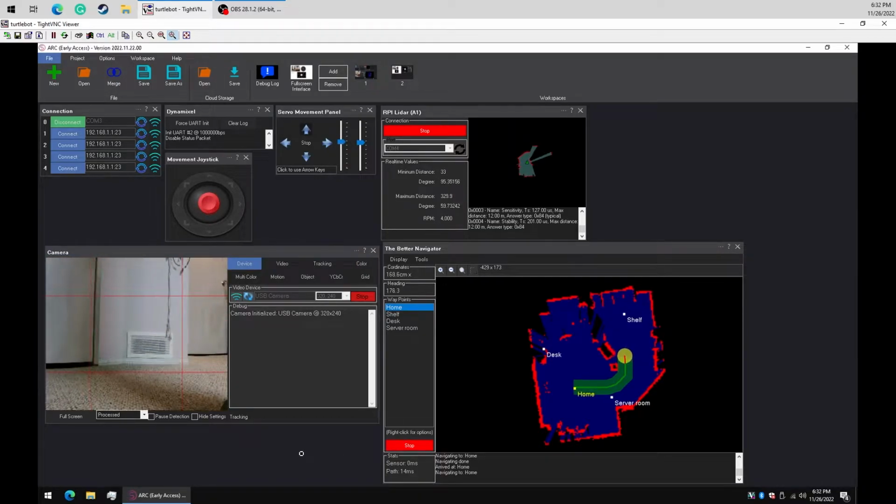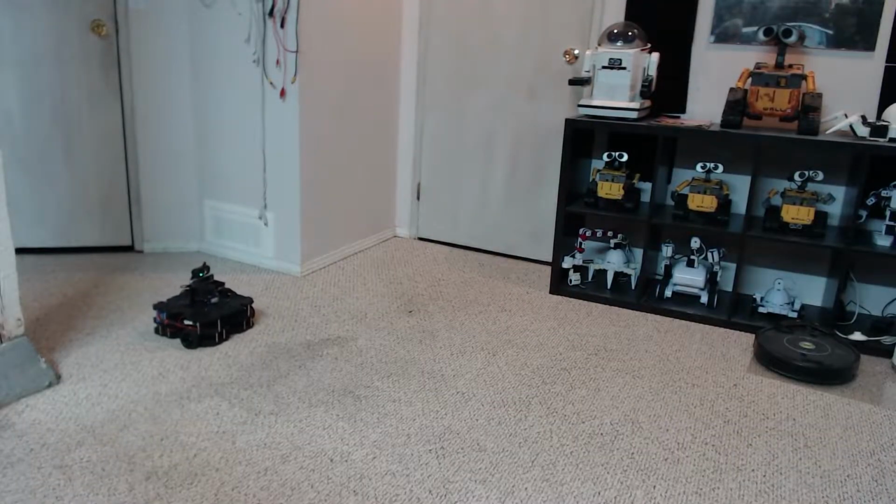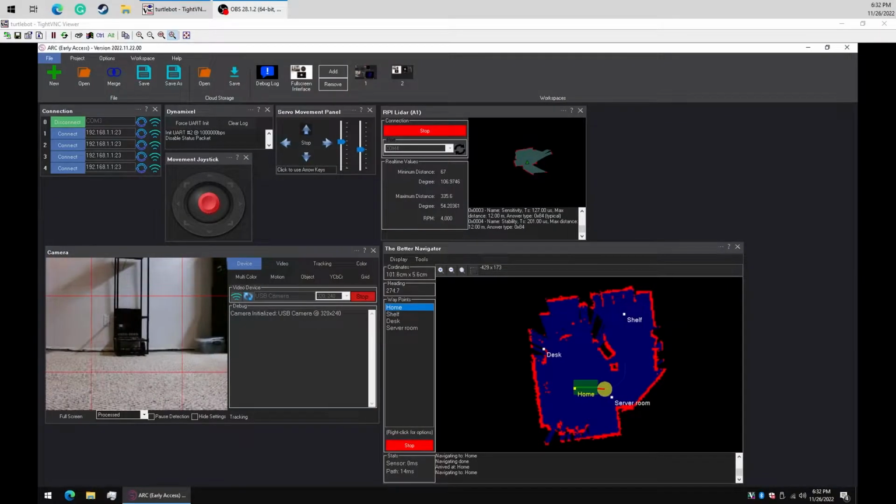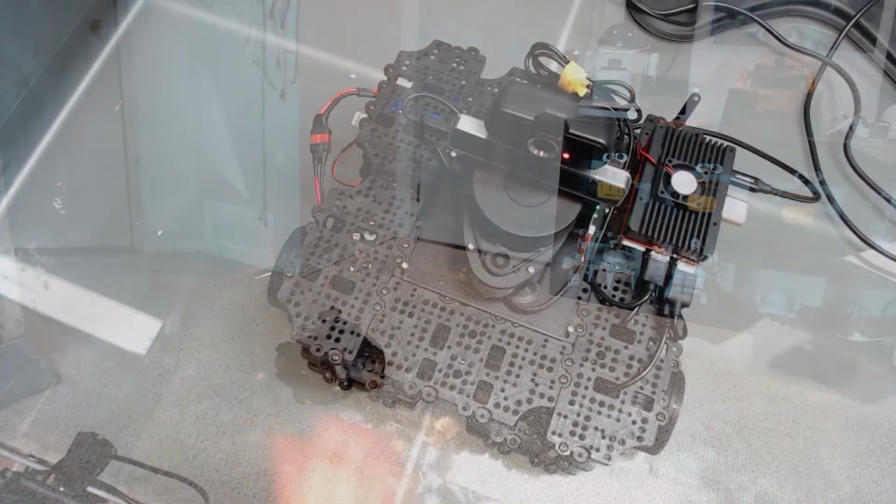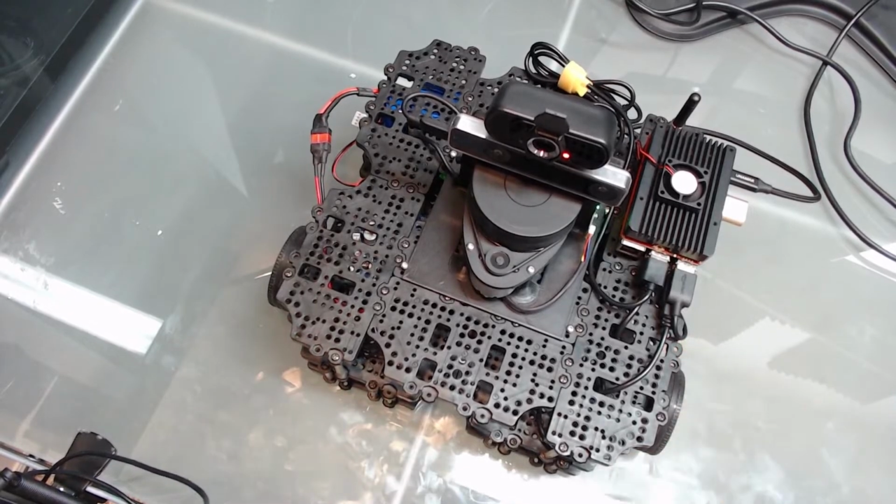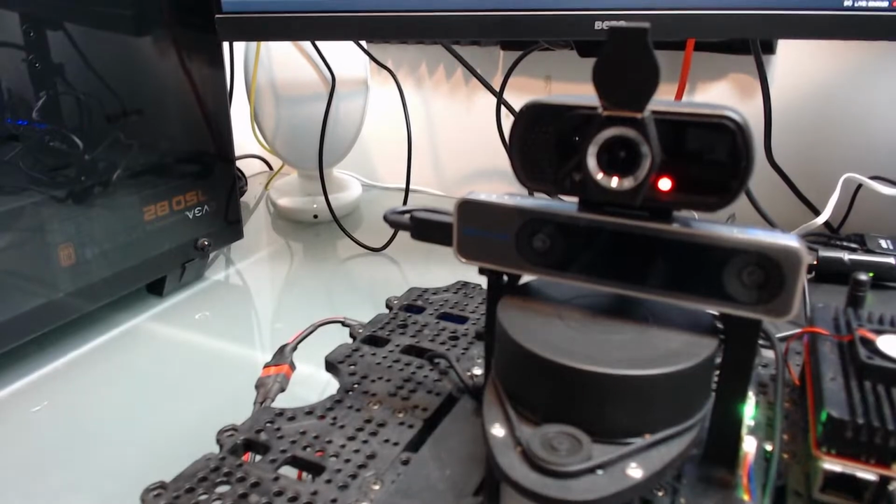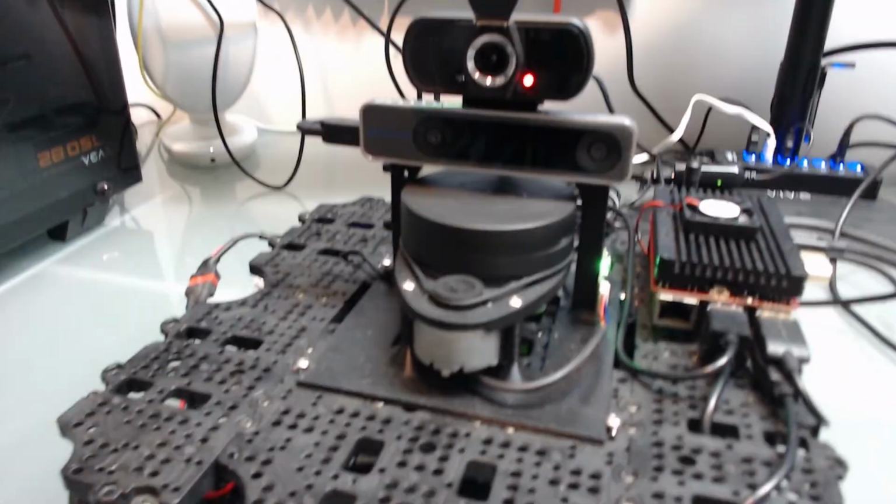Hey everyone, we're going to play with the Better Navigator today and do some navigating with a Lidar and a robot. What I have here that we're going to be using, don't be intimidated by all the hardware on this guy. We're only going to be using the Lidar. I'll turn the camera on just so that we can see what the robot's doing, but we're not going to do any vision tracking or something.